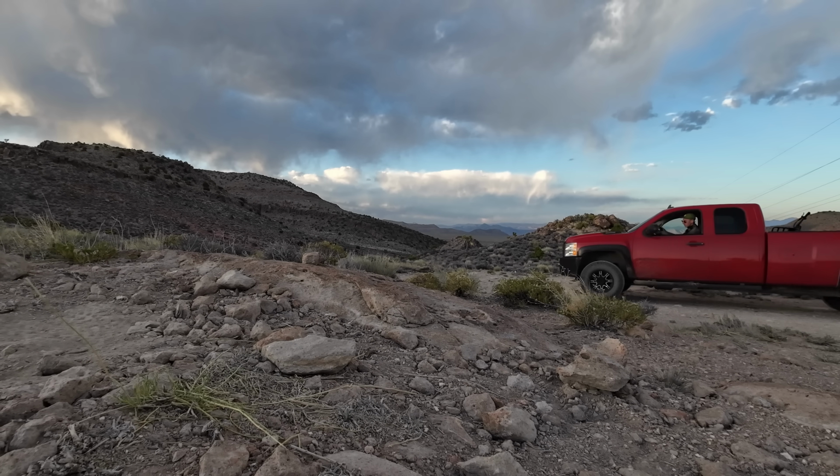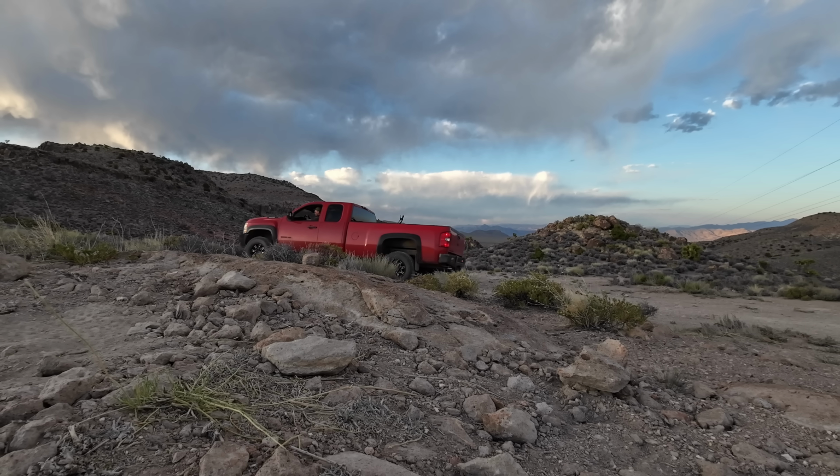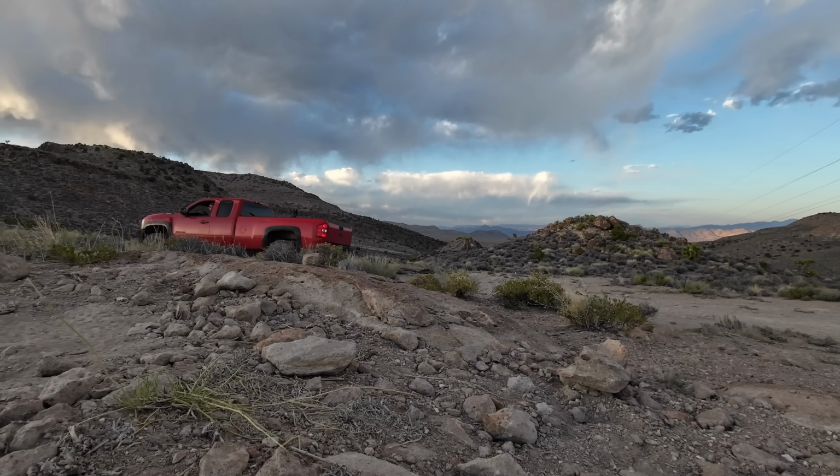I stayed in two-wheel drive for most of the time. I had to put it in four-wheel drive just at the end for a really steep segment. I ended up reaching the end of the road just before sunset. Perfect timing.